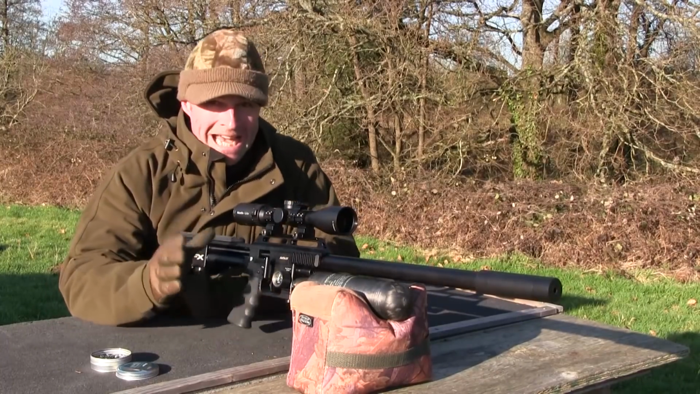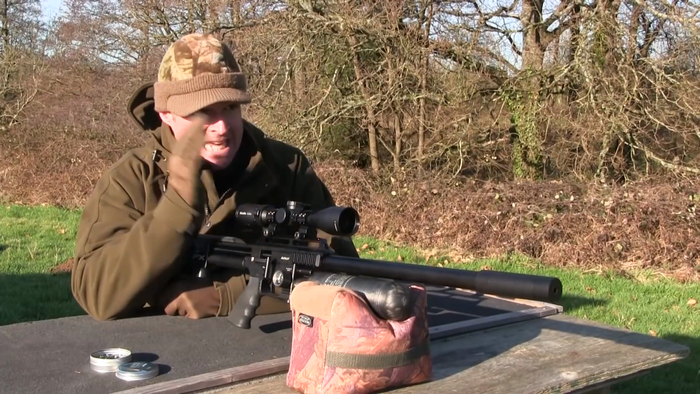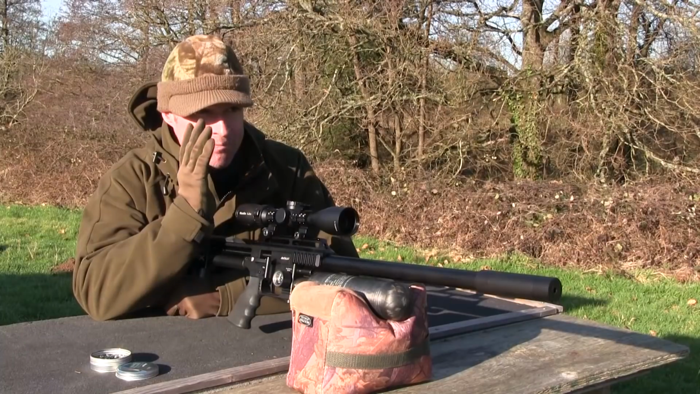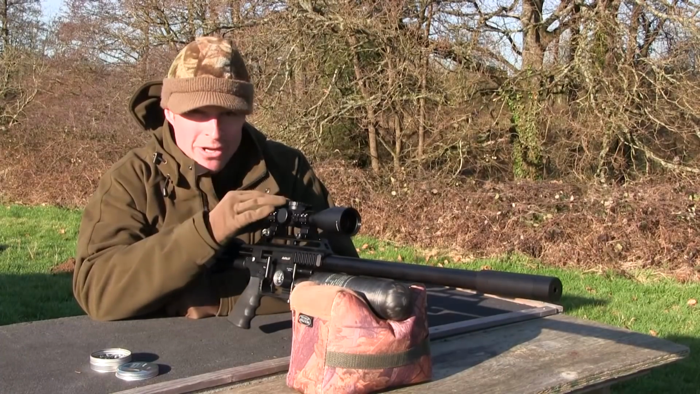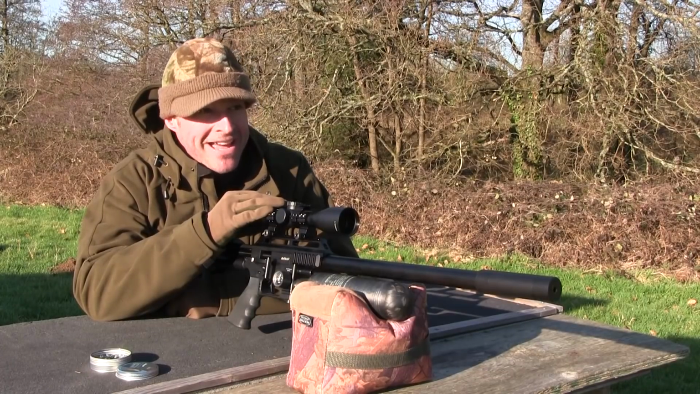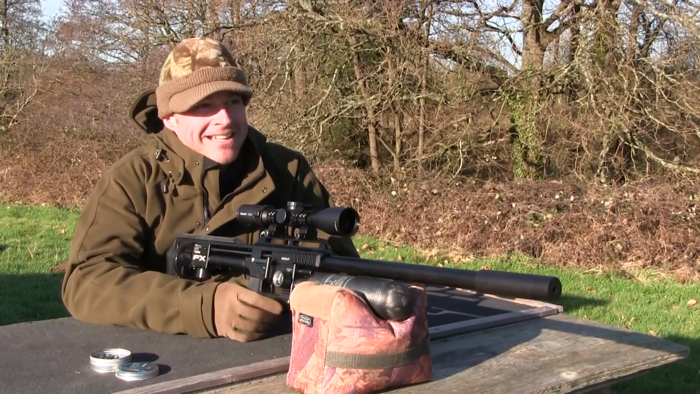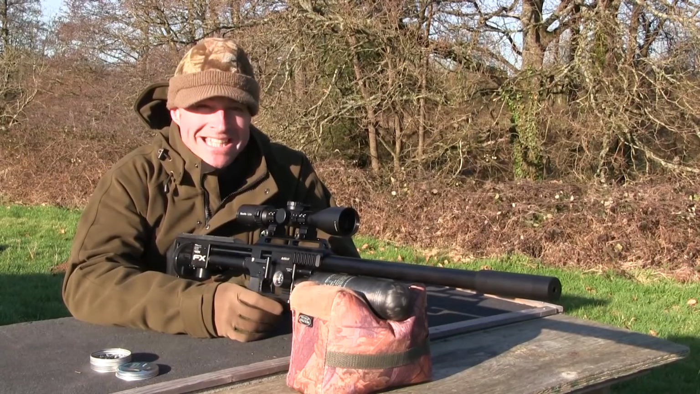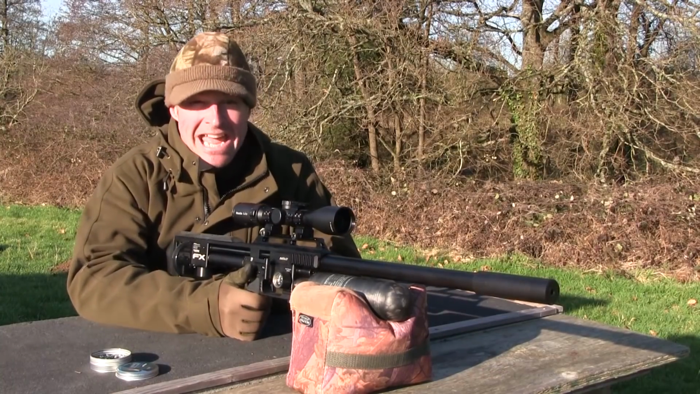Right, so what we did there was line up a row of 10 clays to see how many a single slug would go through, and that's at 50 meters. Looking through the scope, it looked like it did a fair amount of damage. Kev's just having a look now. How many's it gone through, mate? Right, it's gone through, believe it or not, 8 of the 10.